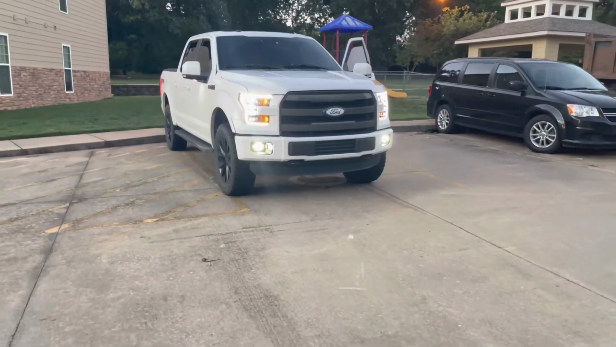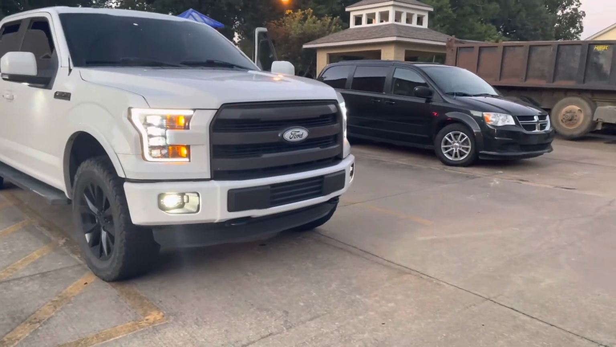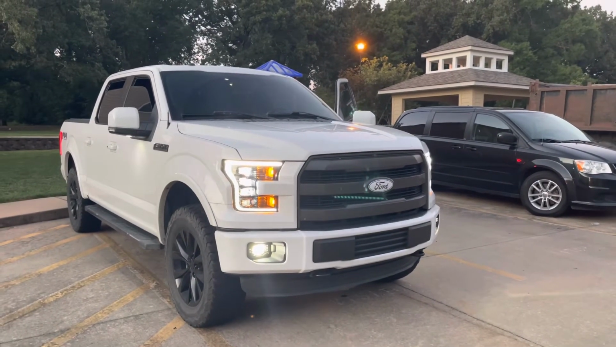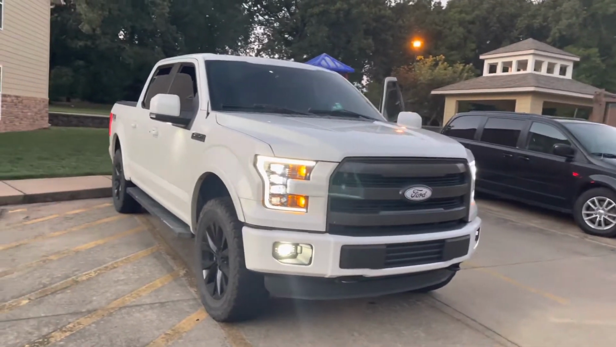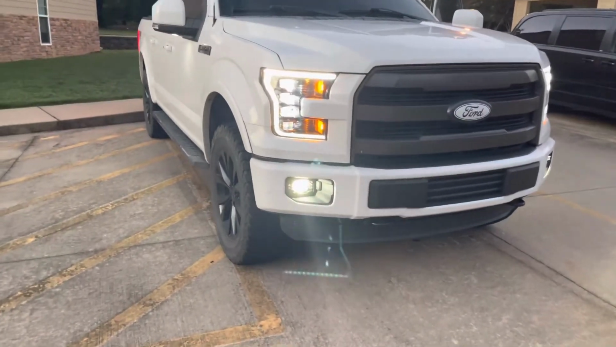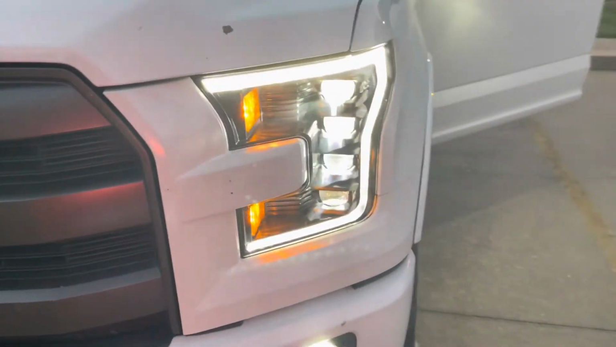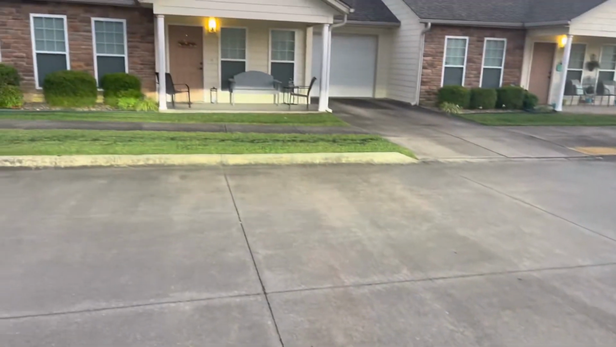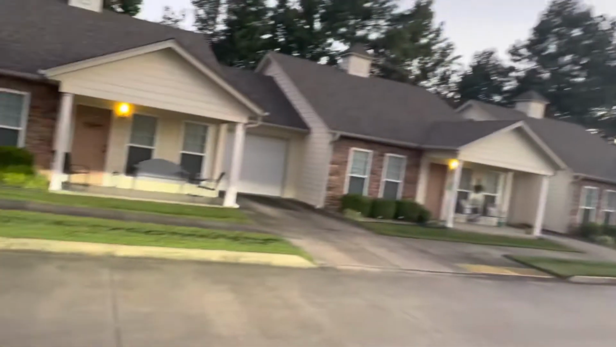Well, finally got these things installed. My goodness, that was a chore. Let's see, I started at about 4:30, 5 o'clock, and it's almost 7:30, 8 o'clock right now. Anyways, they're really nice. I'm just hoping that the high beams are aimed right. I mean, you see the lights, and it's still daylight.